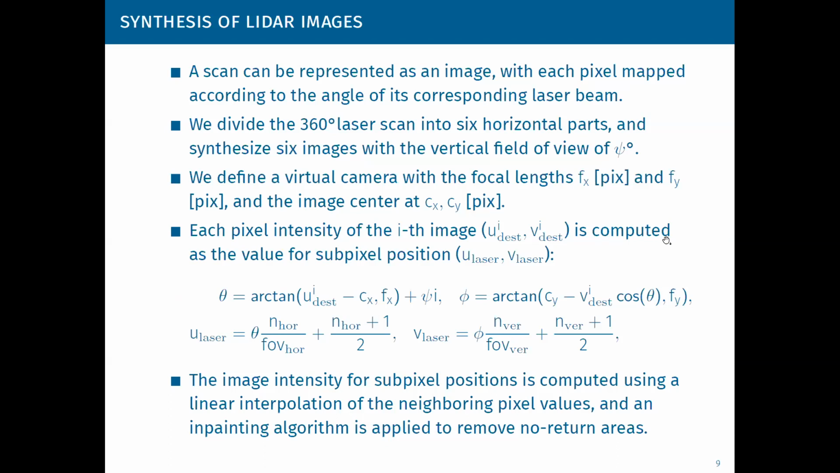A single scan can be represented as an image with each pixel mapped according to the angle increment of its corresponding laser beam, which results in a nonlinear projection. To facilitate cross-modal transfer learning, which is at the heart of our method, we represent LiDAR measurements as an image compatible with the grayscale camera images produced according to the pinhole camera model. So, very typical images that are available in many datasets equipped with cameras.